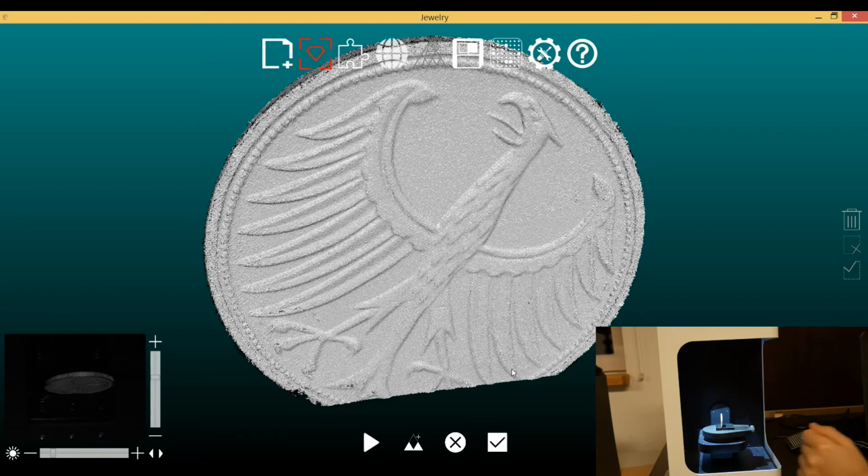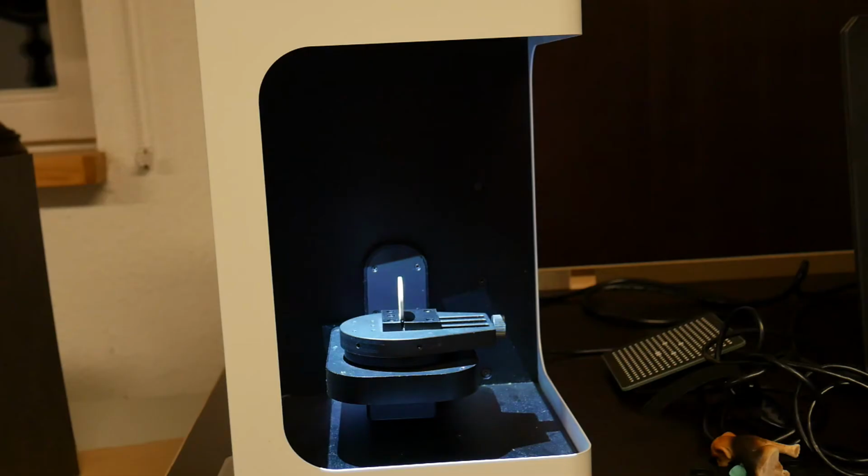I just have to change the clamping position to be able to scan what was hidden in the clamping, and I'm going to turn that coin 90 degrees more or less.